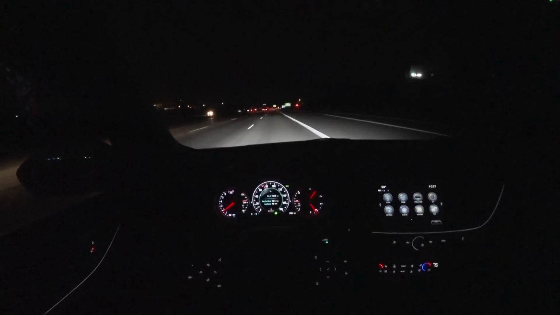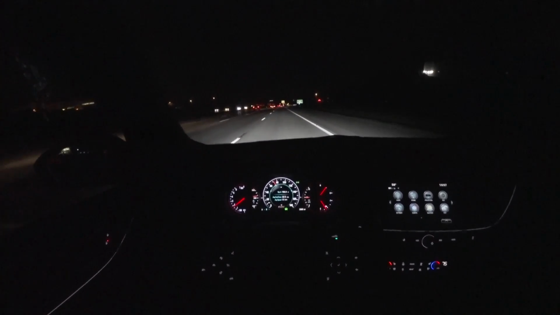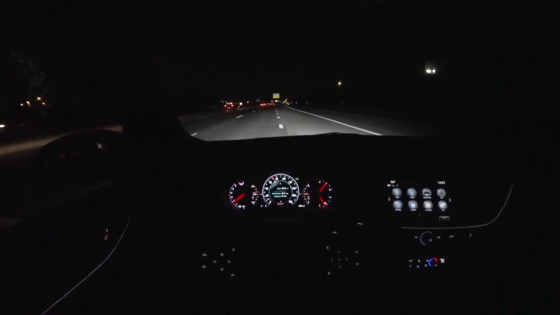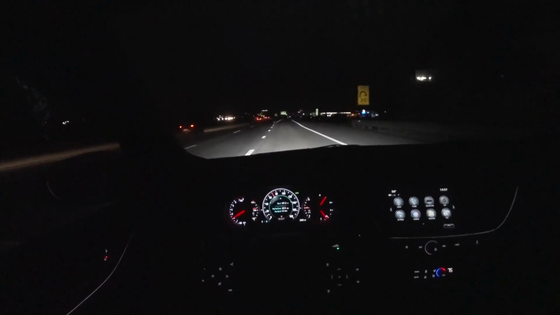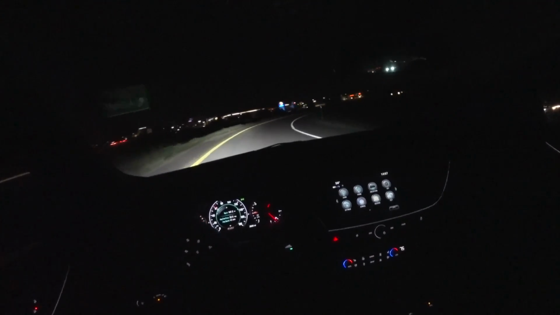There's not a ton of torque immediately. It's responsive, but it really, really needs to be in the higher RPMs, above 4,000 or 5,000 RPM, for it to really kick in. And it really starts to pull at that point. Let's throw it back into GS mode and take this entrance ramp. Pretty nice cornering speeds in this car. Brakes are phenomenal.